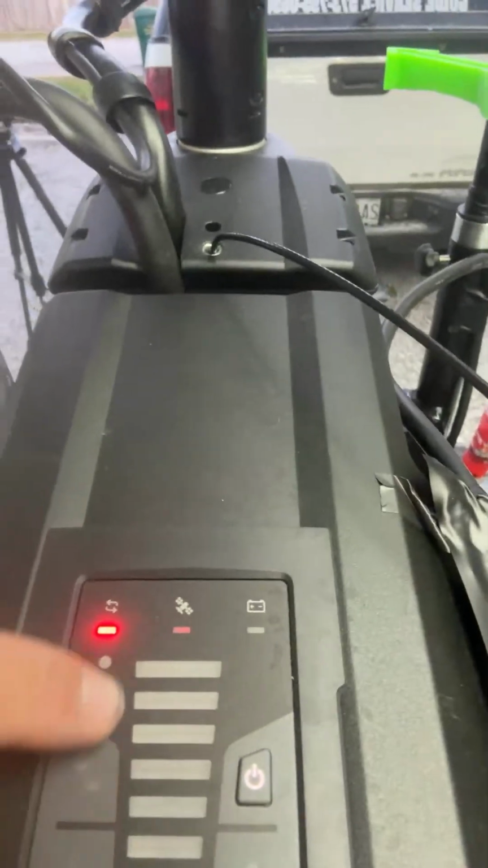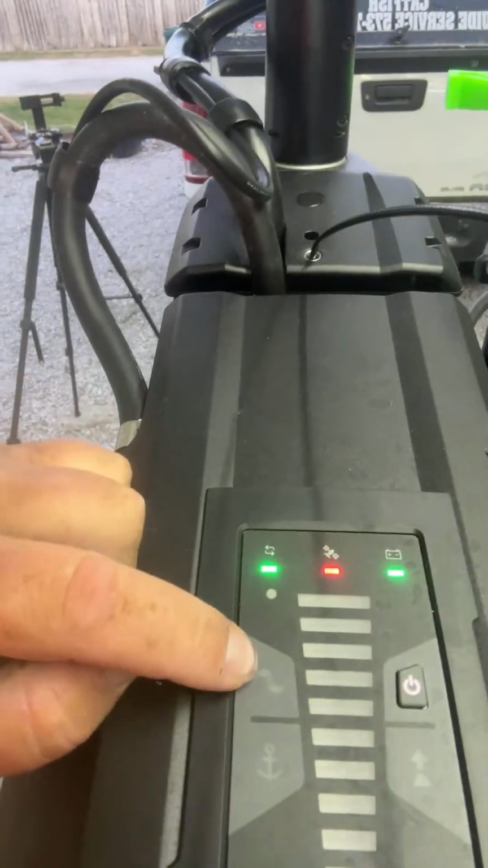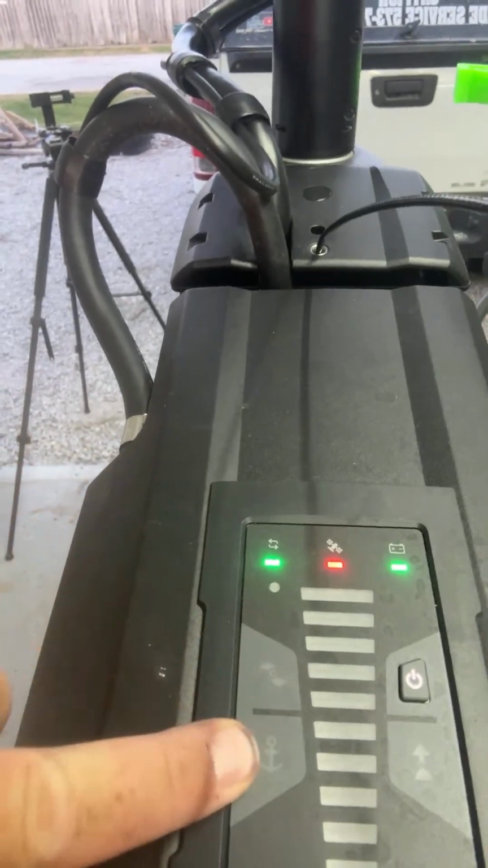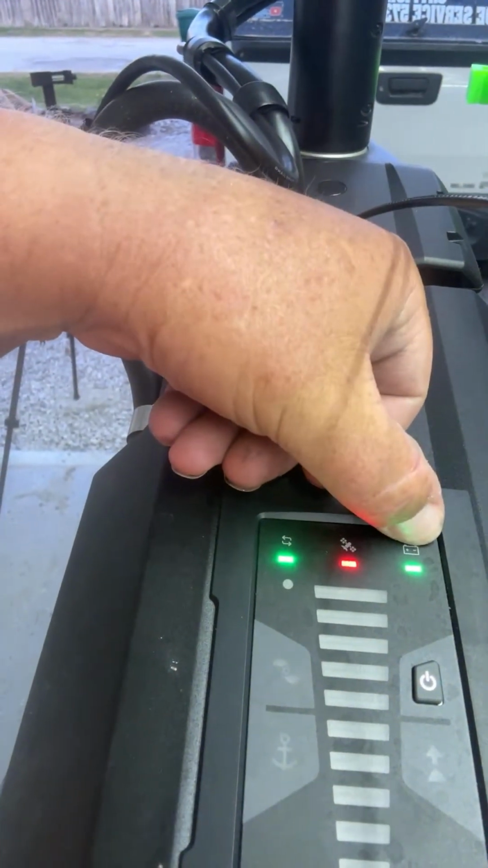And this is your power levels, 1 through 20. Instead of having like 1, 1.5, 2, 2.5, it's just got 1 through 20. When your prop's on, that lights up there. Anchor lock, it lights up. Heading lock, lights up there. This is your signal, your battery strength. Your remote actually tells you how much battery you have, which is beautiful. On my Trinova, I had a deal I could push and it would show little bars, 1, 2, 3, or 4. On this one, the remote itself actually shows your voltage.